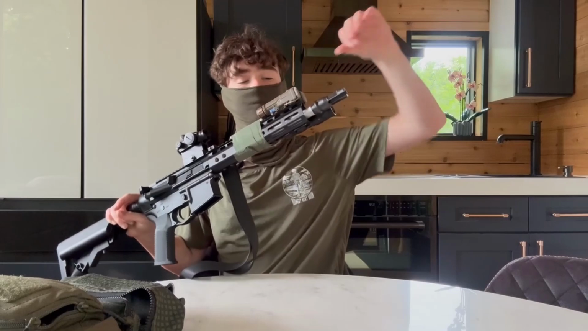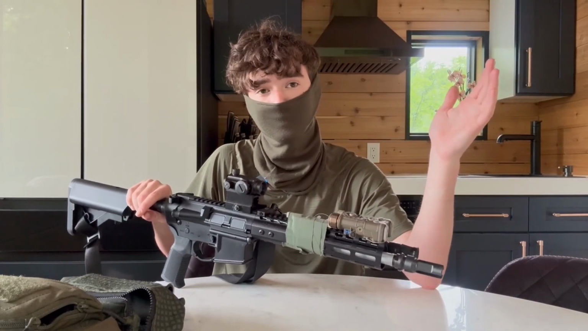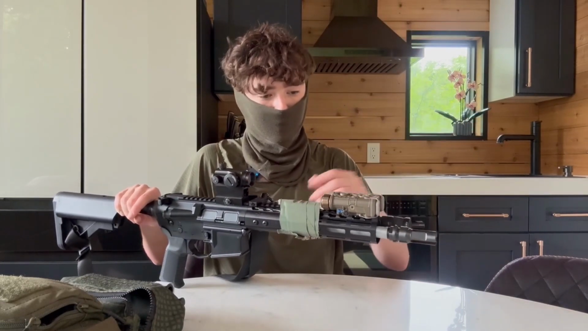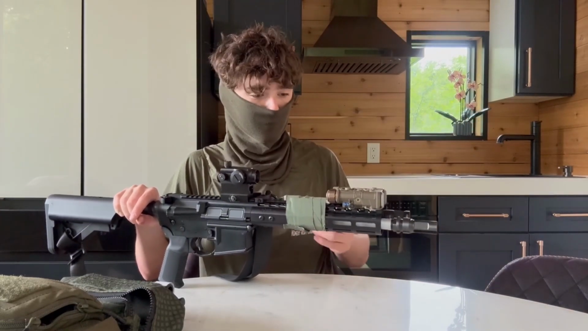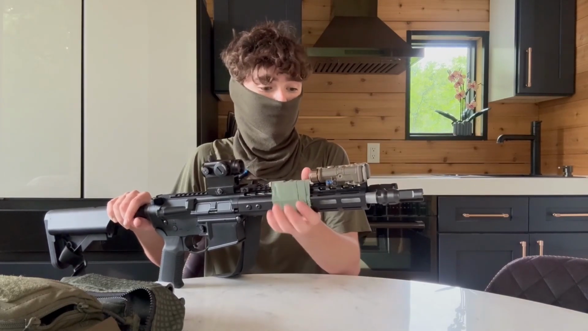So I did get this for free from Spec Precision. I want to tell you guys that I was not paid anything by them, but I did get this for free. I could say whatever I want about it, and I will in the upcoming review, but in the context of this, it works fantastic for airsoft, and it's honestly a really great laser.